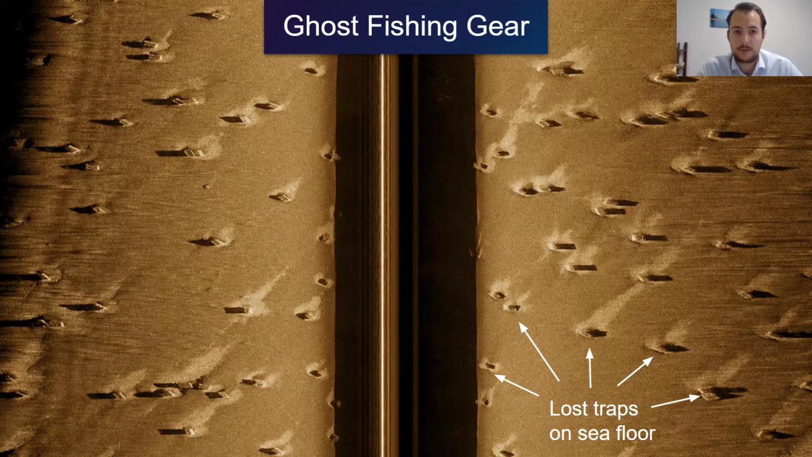you see these traps and they actually continuously fish, because as the lobsters, crabs, and different animals enter these abandoned traps, they eventually will die. They'll almost fight for their life in this gladiator-like coliseum, and eventually they will die, and their remains will attract more shellfish and fish to enter that trap.